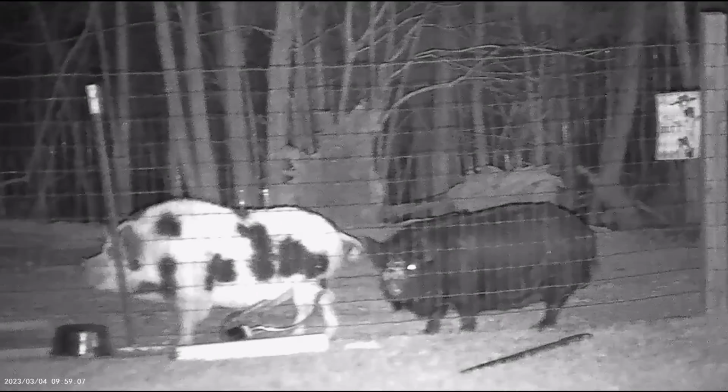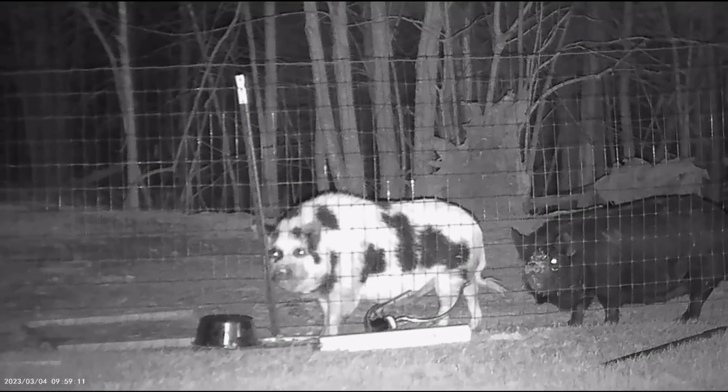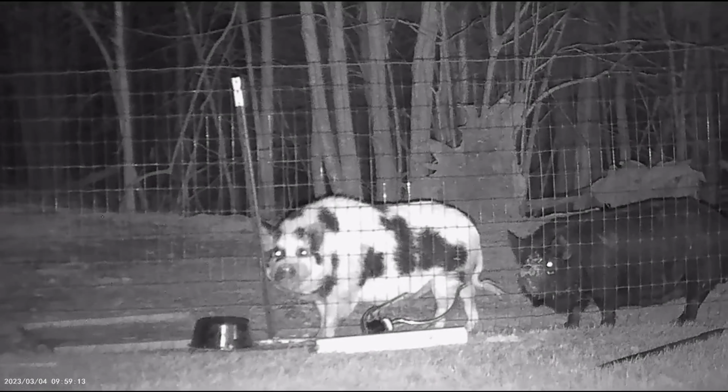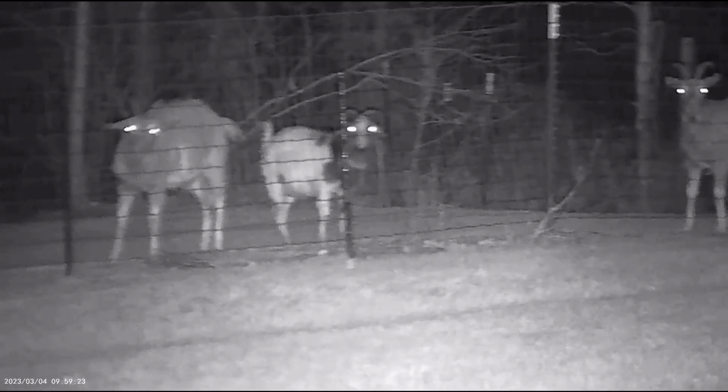And there you have it. The IR light is on, which brightens everything up. You can see this video looks great. It's about 90% overcast right now while I'm videoing, and I'm approximately 250 feet away, and I don't even have it zoomed in, so that's pretty good.